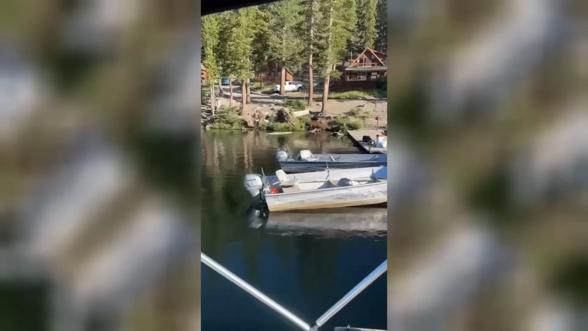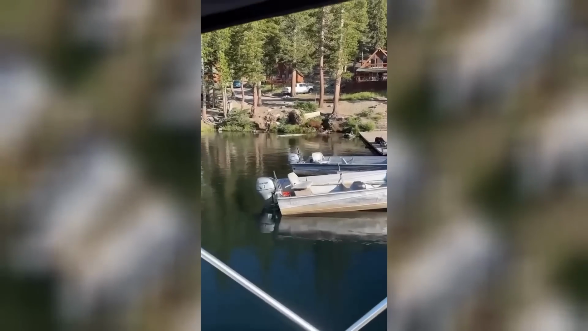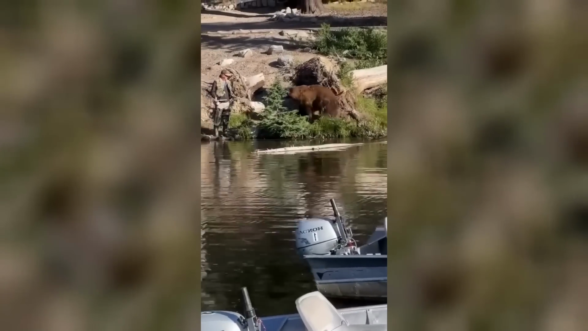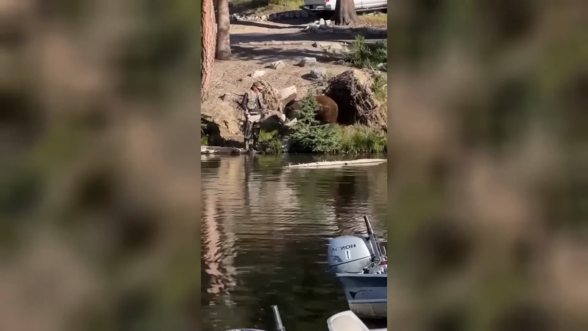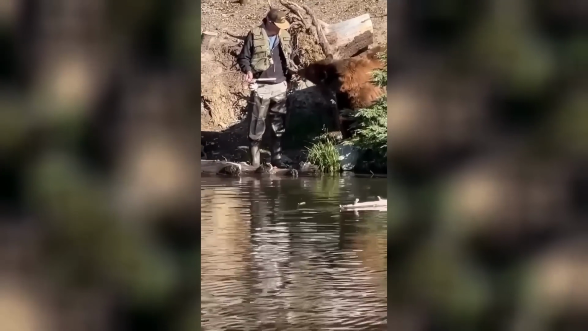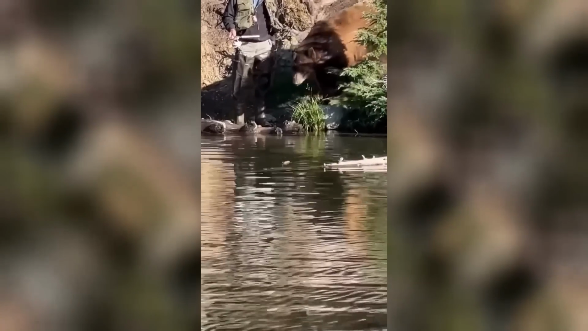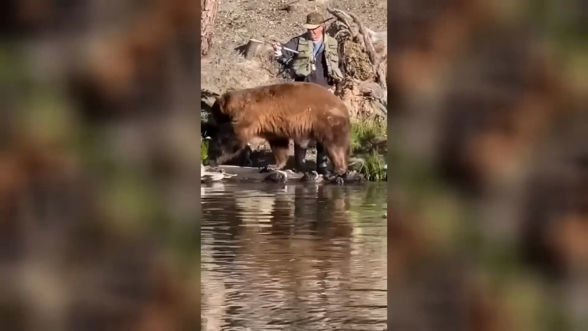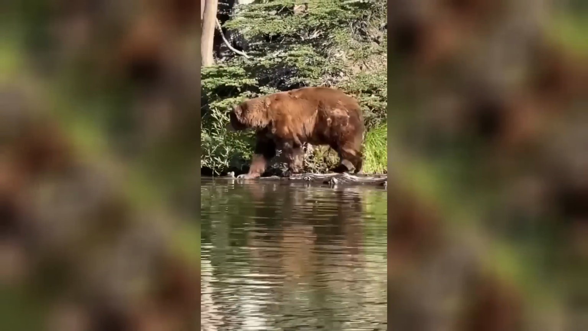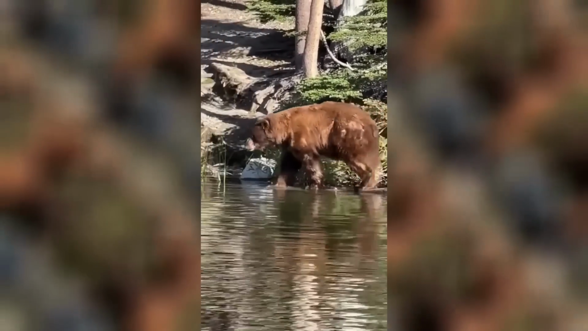A bystander said that this bear appeared out of nowhere. And before anyone gets too worried, it's not a grizzly bear, it's a cinnamon black bear. But still, right? The man's just fishing around this dock when this bear walks right up to him. The thing is, the angler did a good job. I mean, there's nothing he really could have done other than stay still.